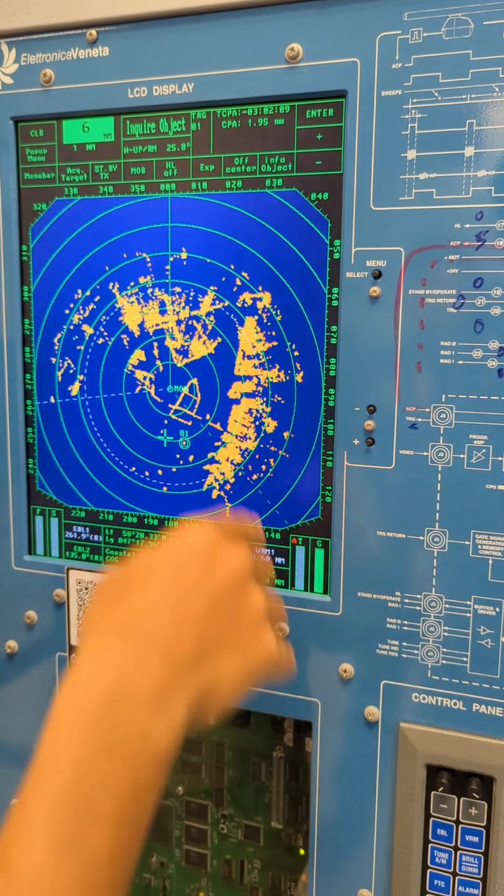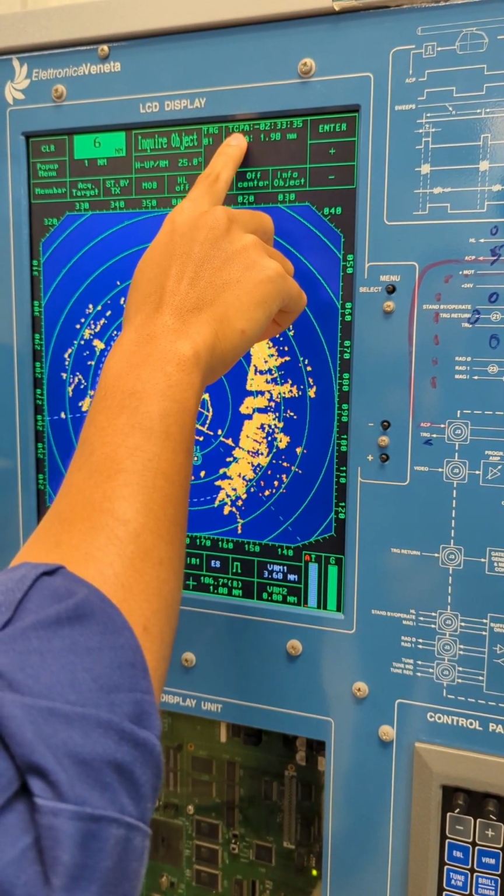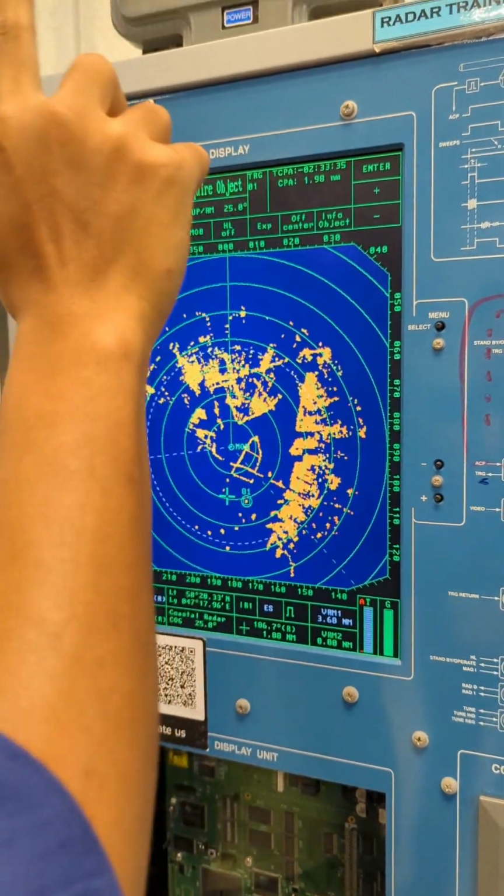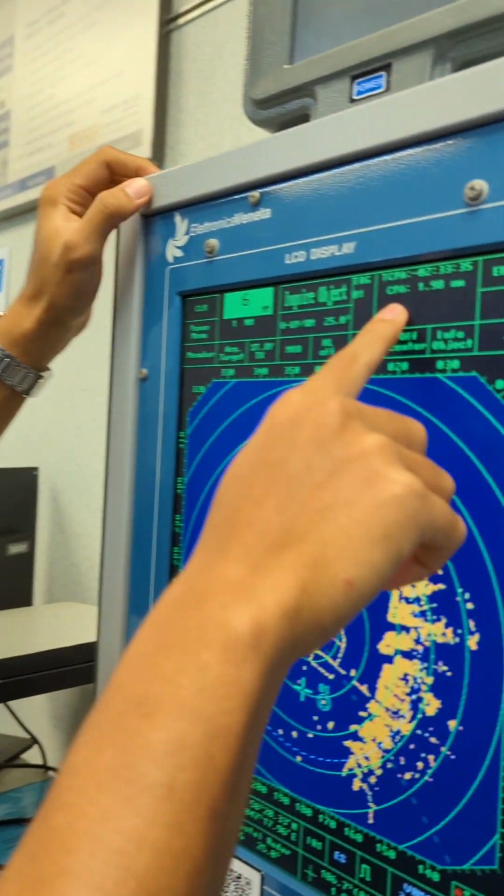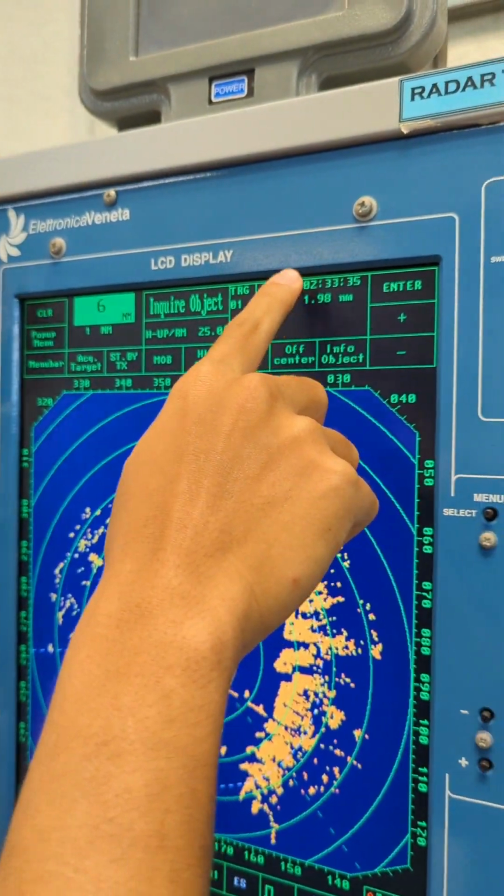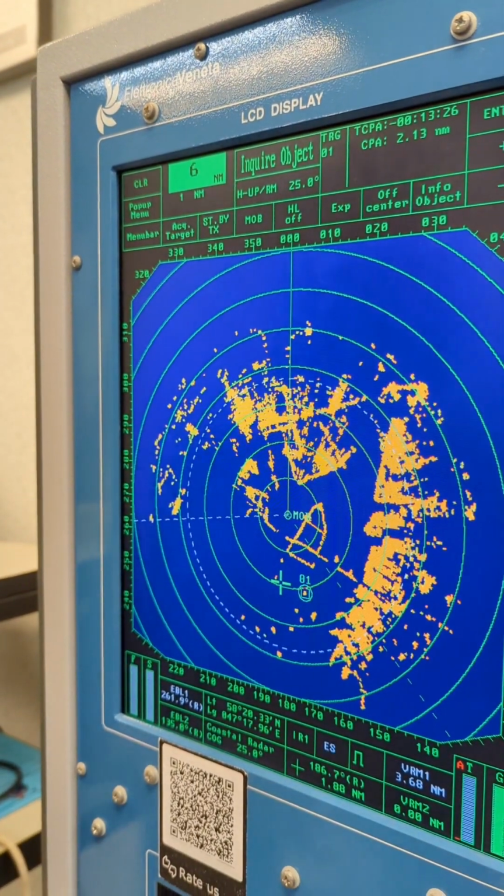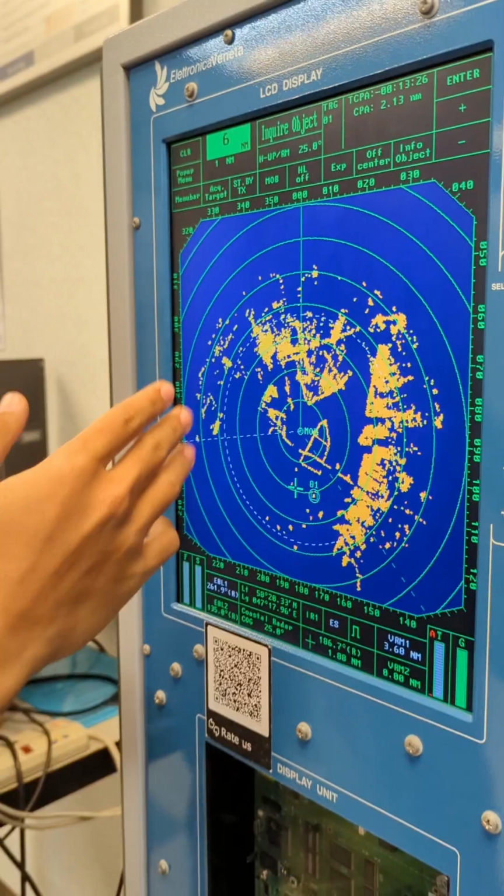And then we can also have the time to CPA, closest point of approach, which is the time that it will collide with our ship or our head.